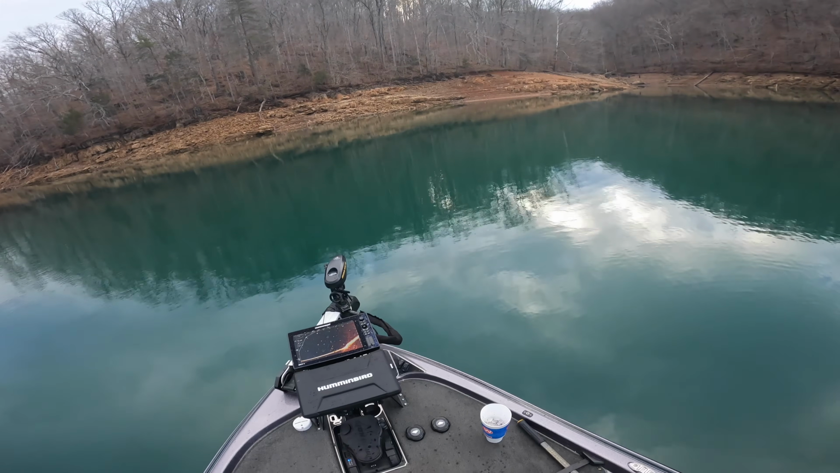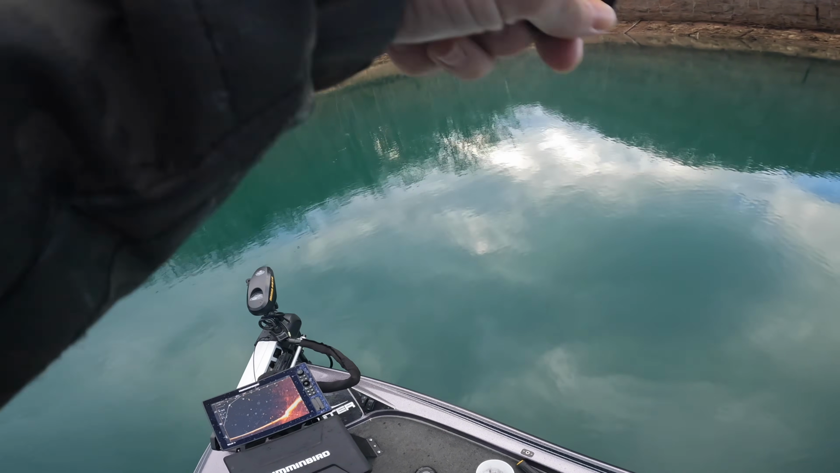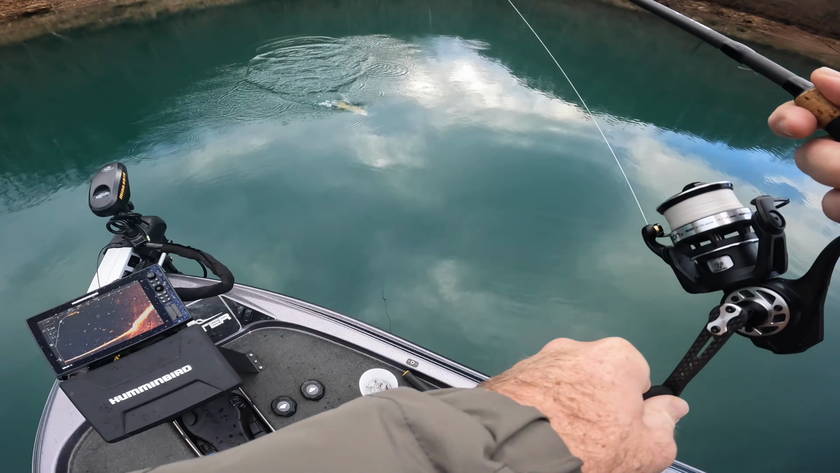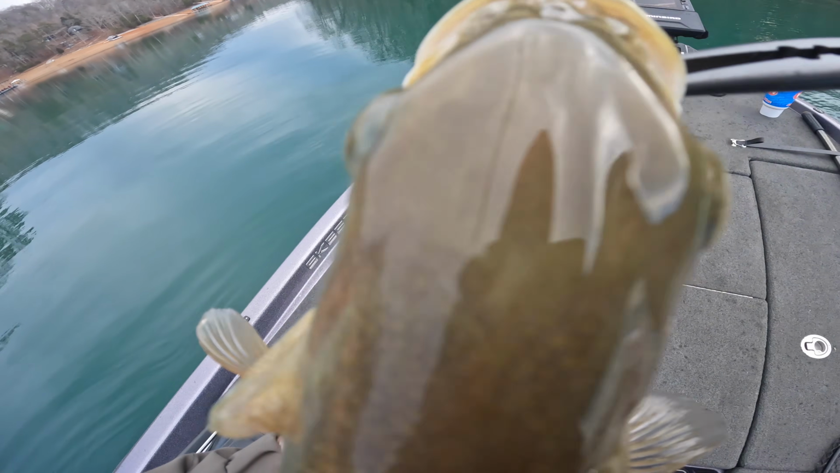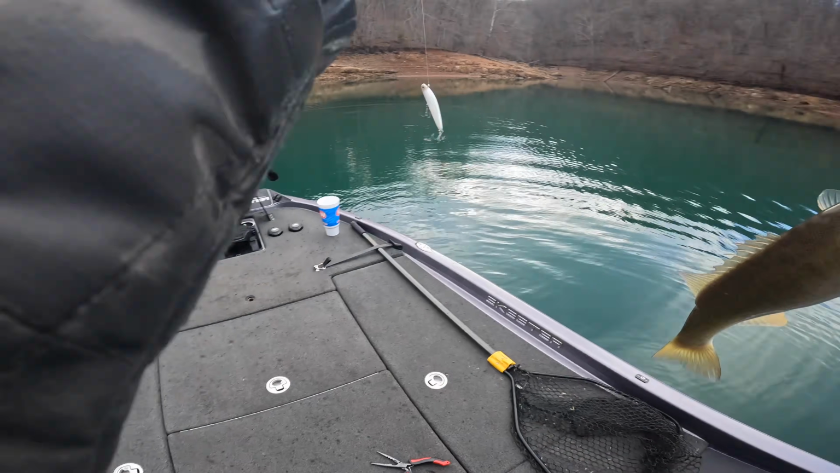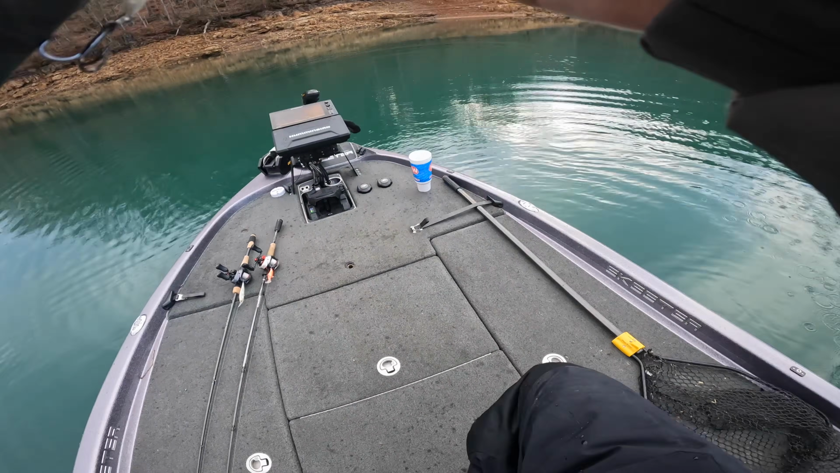Got him. That's awesome. That's awesome. That is the coolest crap. Oh, I get it now. I get why this is so addicting. When you find a pot of them like that, I mean, they are just healthy, fat smallmouth.